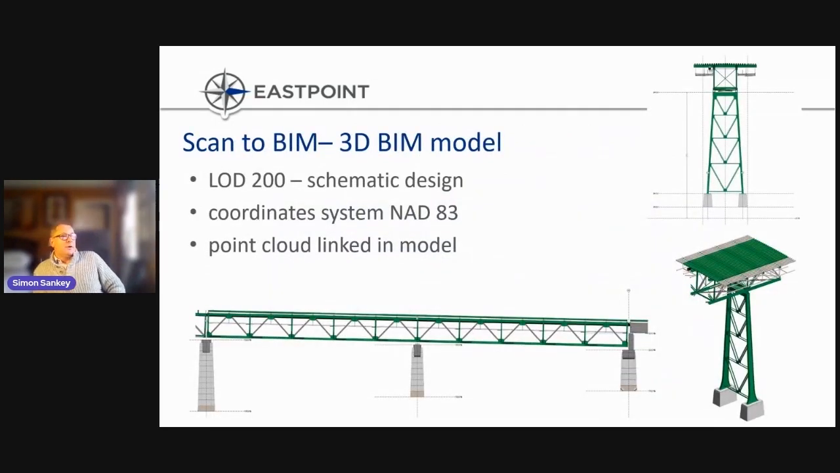So we agreed with the client that we would model the bridge to an LOD 200, like a schematic level of development. Now this means we would model all the components that make up the bridge as defined by the client, the components that they wanted to ensure they were maintaining as part of their asset. It turned out in the end to be pretty close to an LOD 450 model, simply because my BIM technician couldn't help himself. But the client was really pleased.